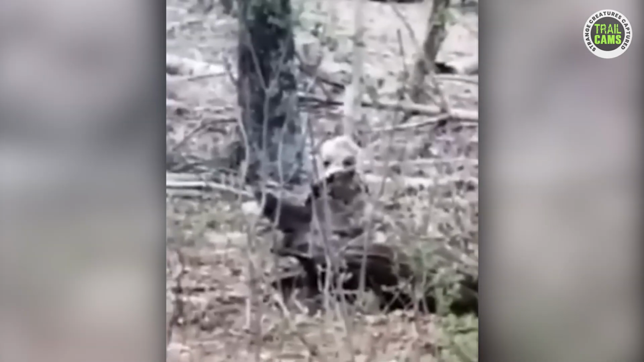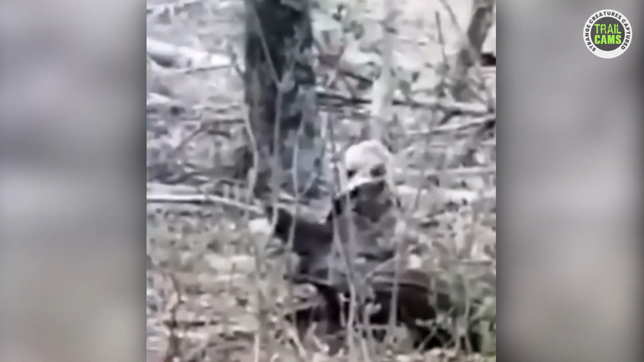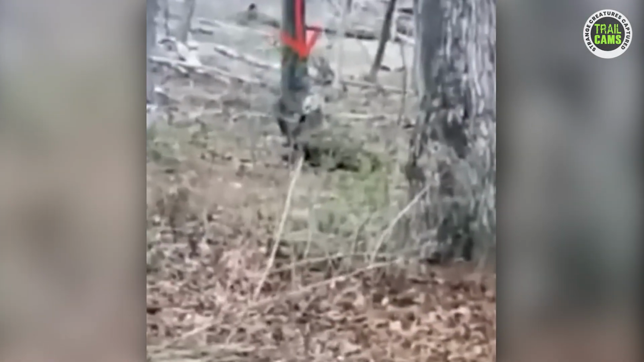Now here we have a sneaky little critter playing hide and seek behind a log. Clearly, this mysterious creature wants nothing to do with the spotlight. It's like a master of disguise, peeking out while keeping its body under wraps. But here's the scary part. Its eyes are as black as the night sky. What on earth could this creature be? Or should I say, what on earth is it hiding from?